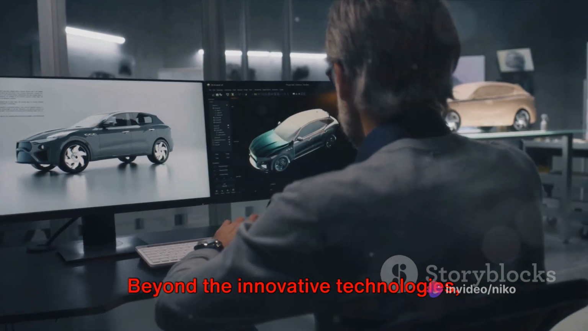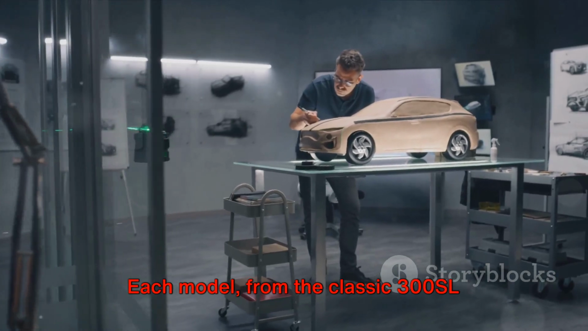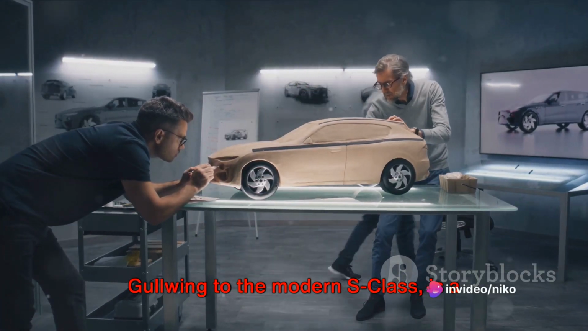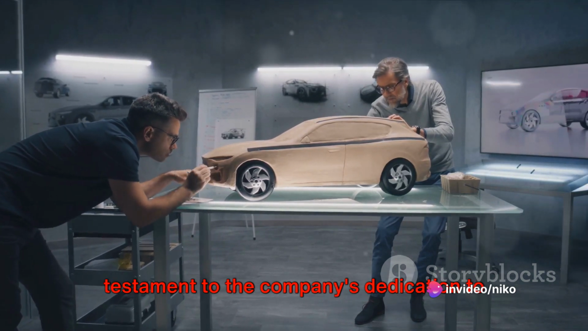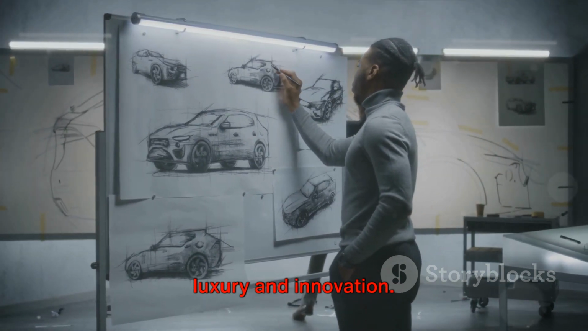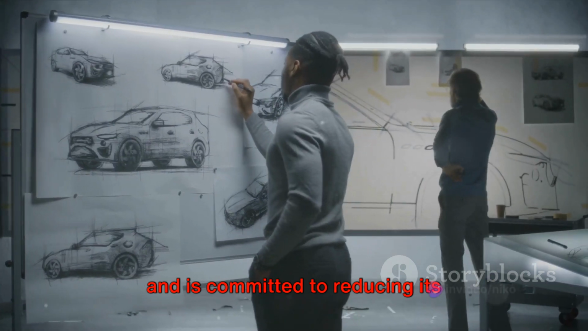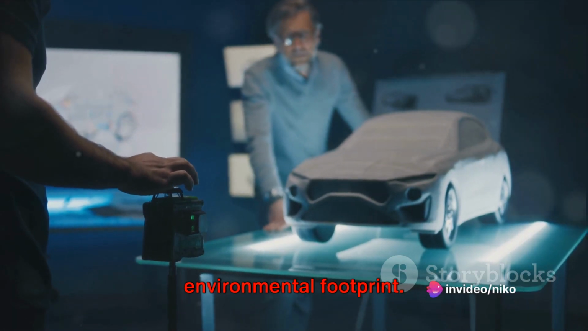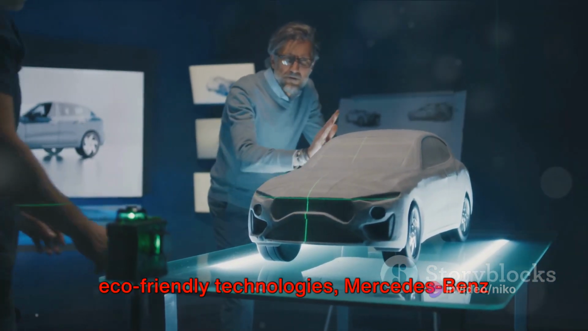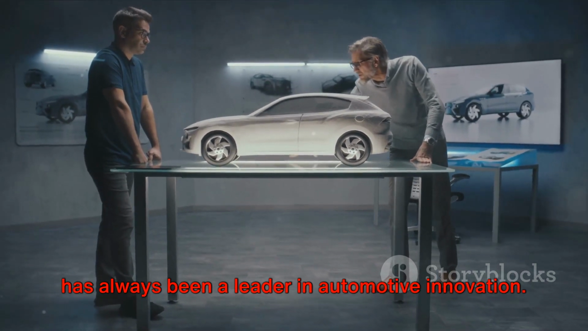Beyond the innovative technologies, Mercedes-Benz has always been synonymous with luxury and style. Each model, from the classic 300 SL Gullwing to the modern S-Klasse, is a testament to the company's dedication to design and craftsmanship. Yet, Mercedes-Benz is not just about luxury and innovation. It is a brand that values sustainability and is committed to reducing its environmental footprint. From pioneering the first gasoline-powered car to developing eco-friendly technologies, Mercedes-Benz has always been a leader in automotive innovation.